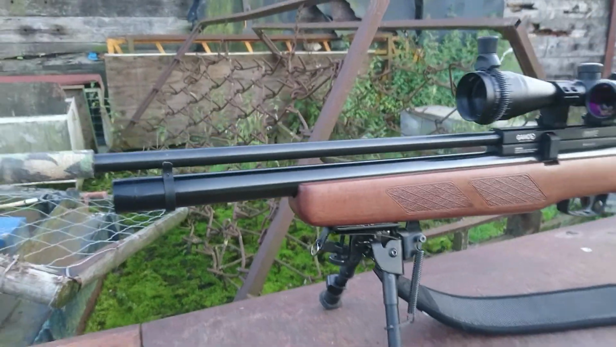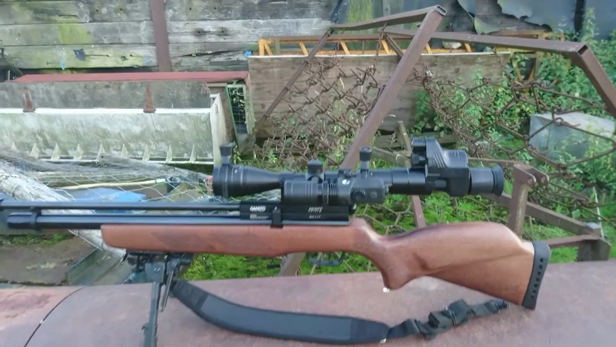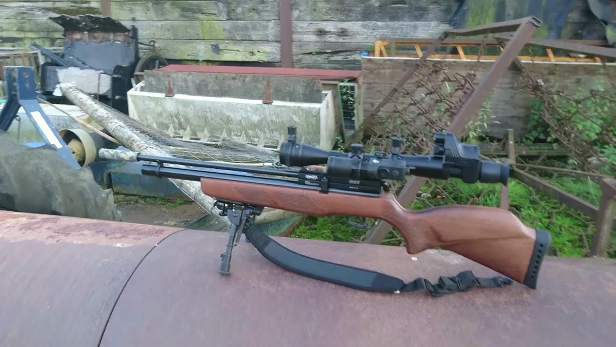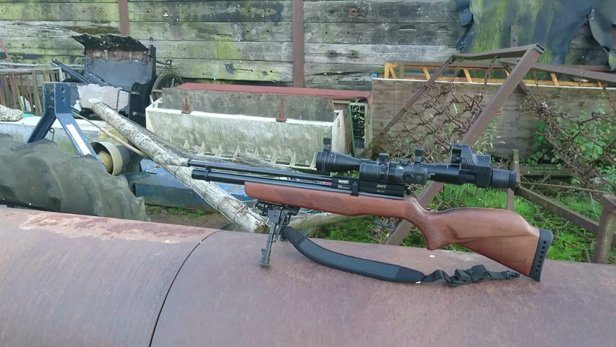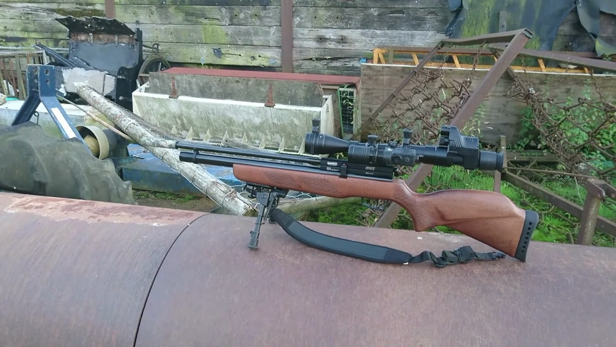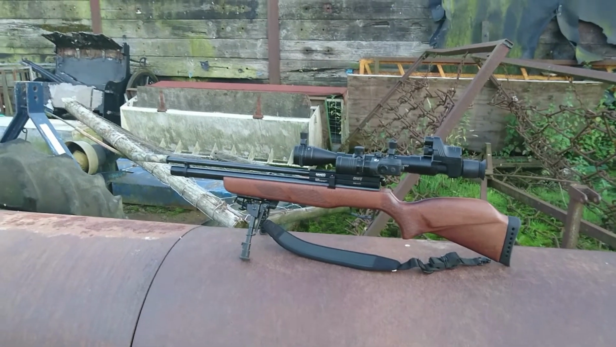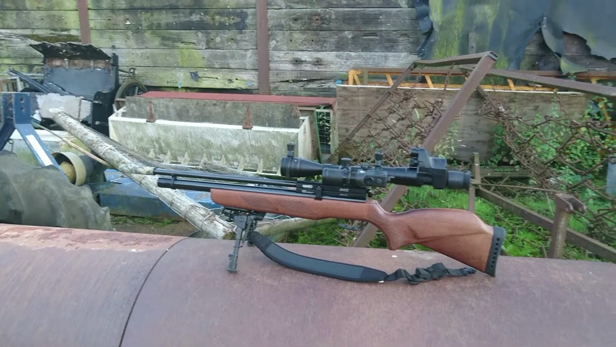Anyway, that's that. Other than that, the rifle has actually been absolutely perfect, shooting our 22-meter range over at Leisure Matters, and on the 40-meter range there also, allowing for aim off, and it's been absolutely superb. It really has. Anyway, on with the ratting, and we'll wait for it to get a little bit darker and I'll come back to you then.